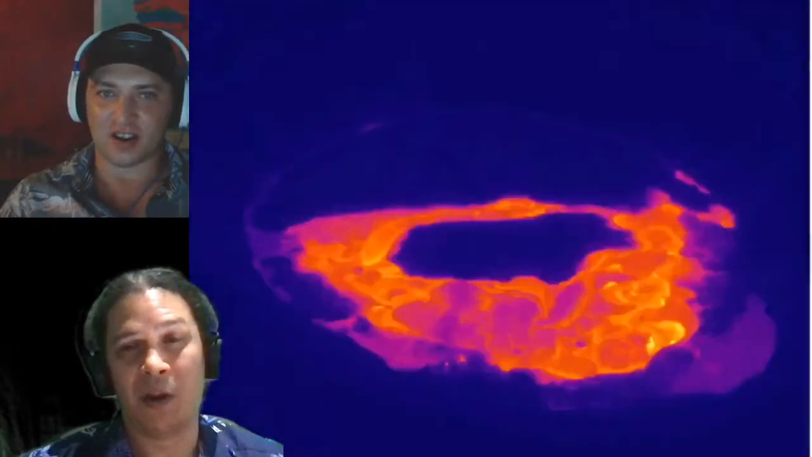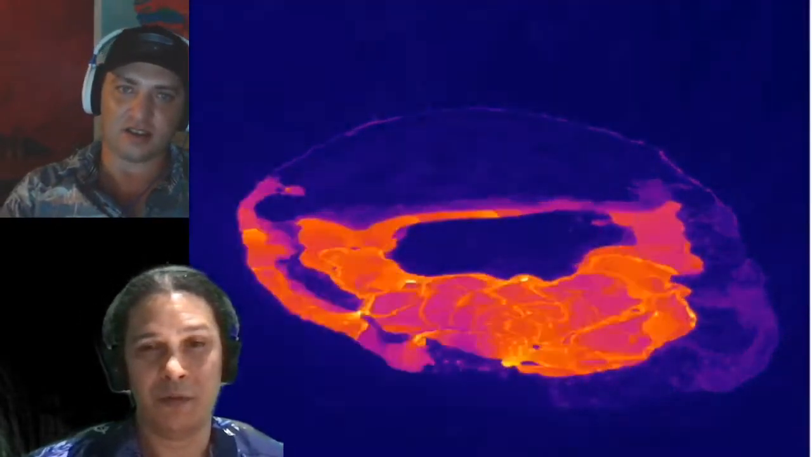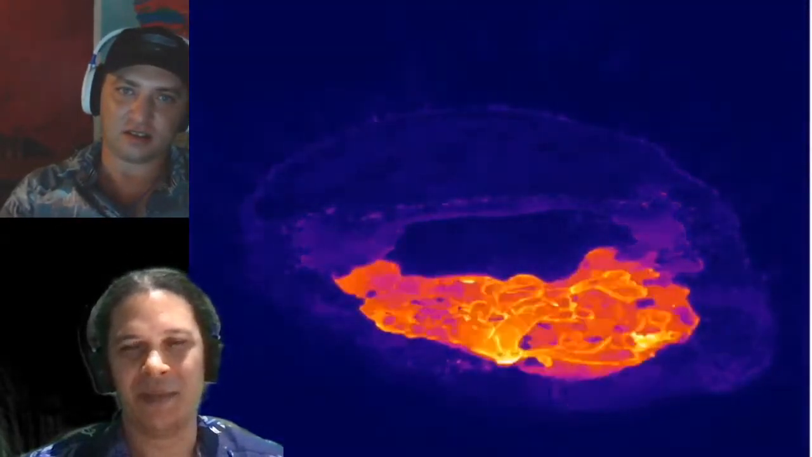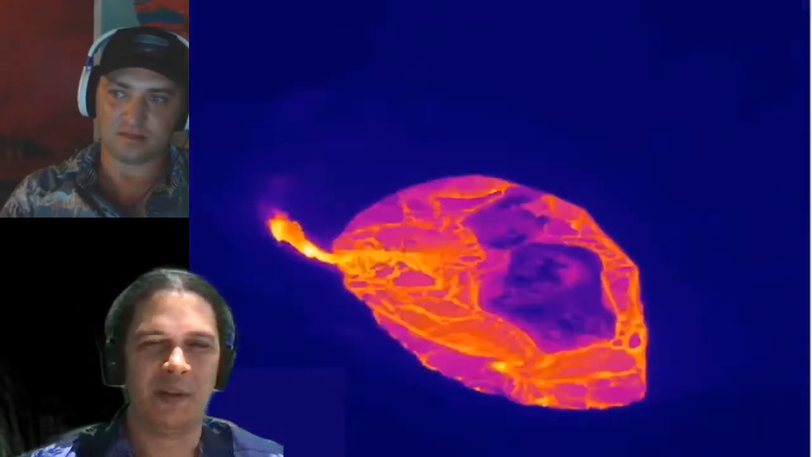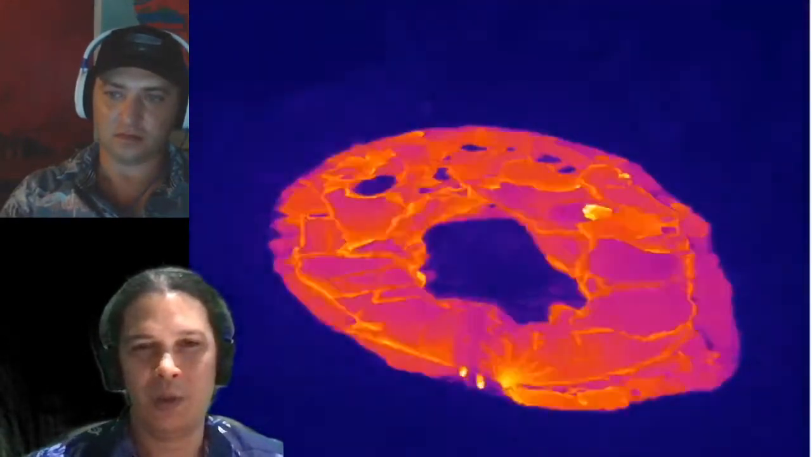And maybe that's why it's harder for that lower East Rift to really get any action, because the South Flank by the lower East Rift doesn't move nearly as often. We haven't seen earthquakes around Kapoho nearly as much as we've seen them south of Pu'u'o'o over the last 2 years. Right.